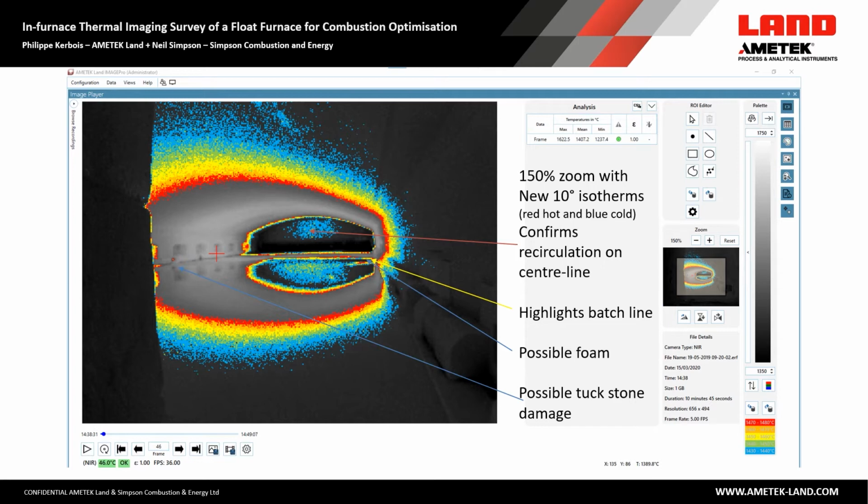We can see where the batch line is. You can see possible foam. This is something we often see at the end of the firing side, so some foam underneath the burner. And then alarmingly, we see some pretty significant port damage on the tuckstone at port 5 at this point.